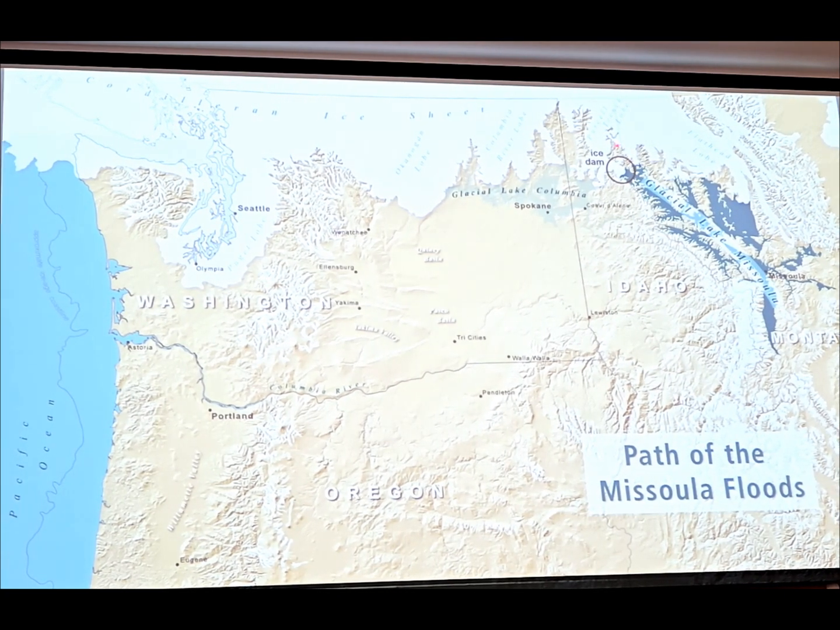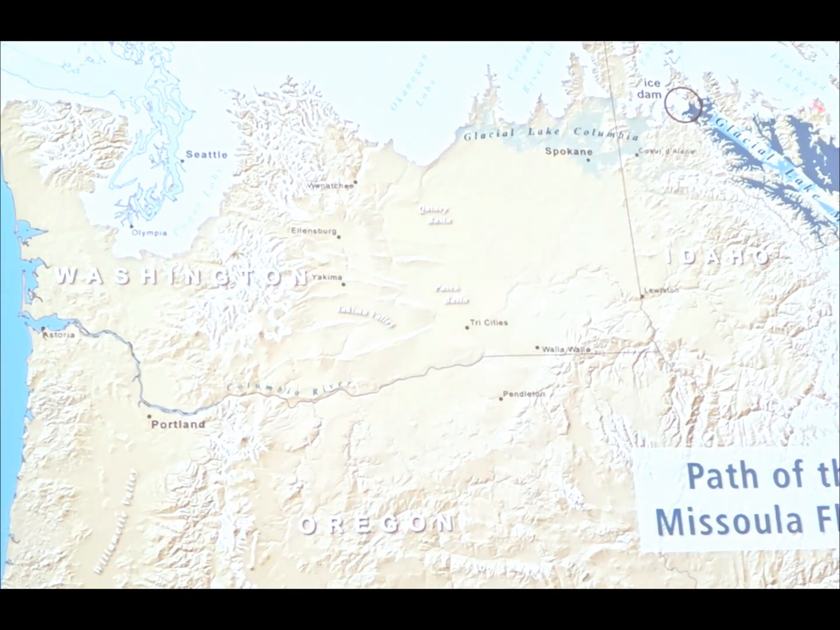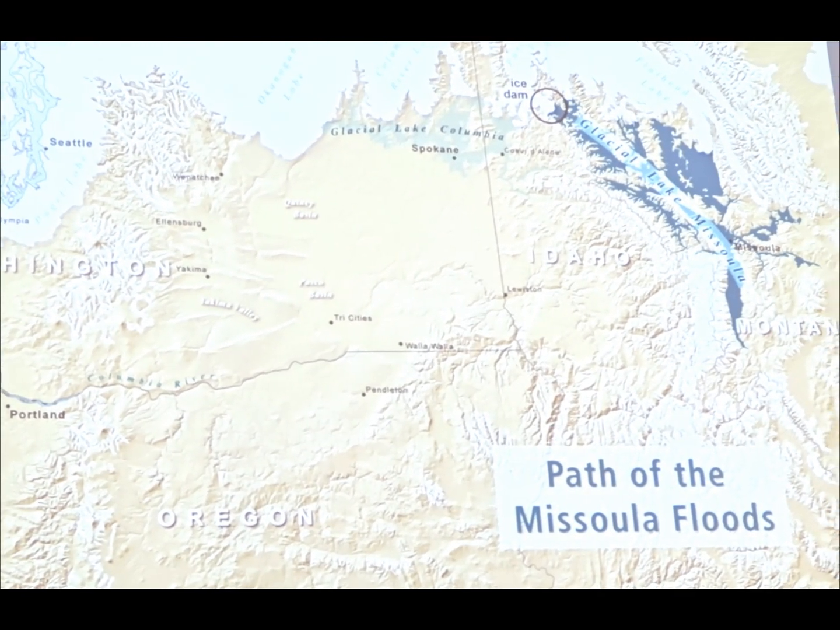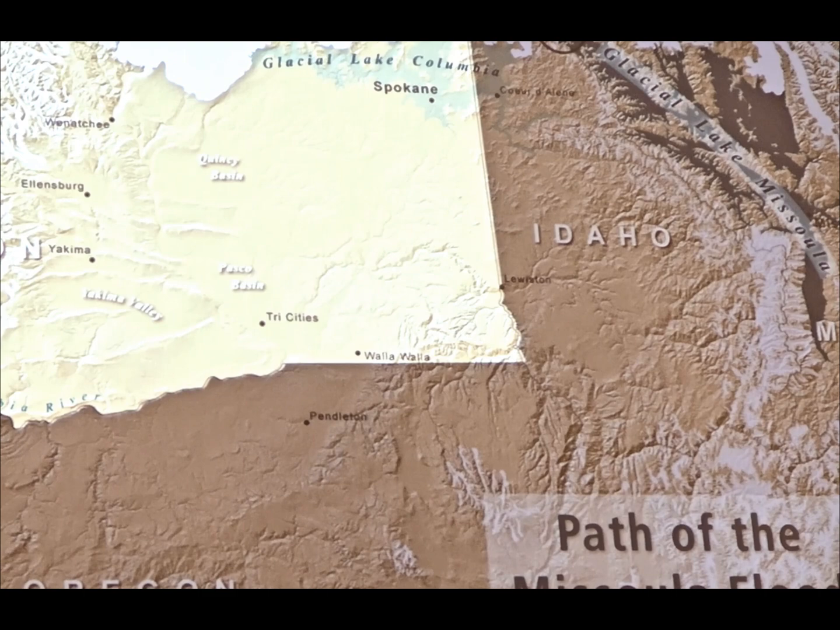Okay, so there's the ice dam right up there. And that ice dam created this enormous lake known as Glacial Lake Missoula. You can see back here. So just for context, to make it a little easier to see, there's Washington, kind of highlighted.